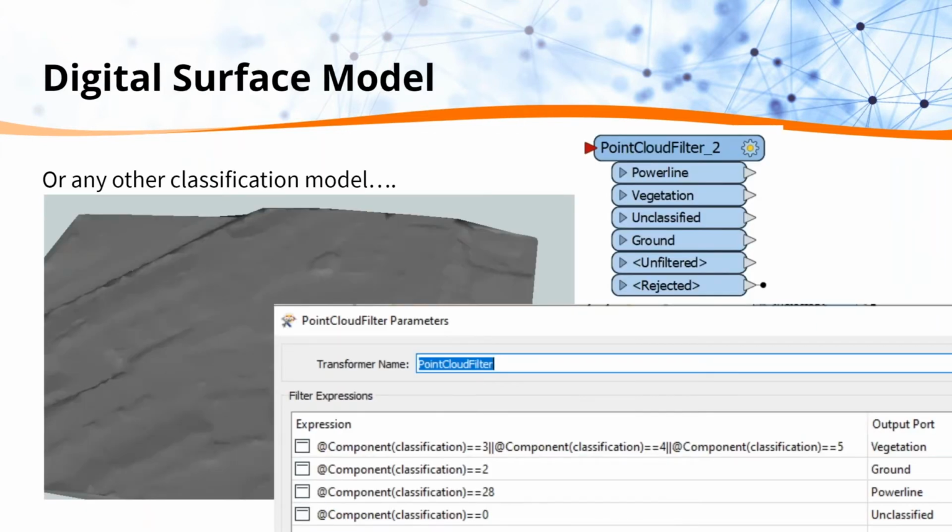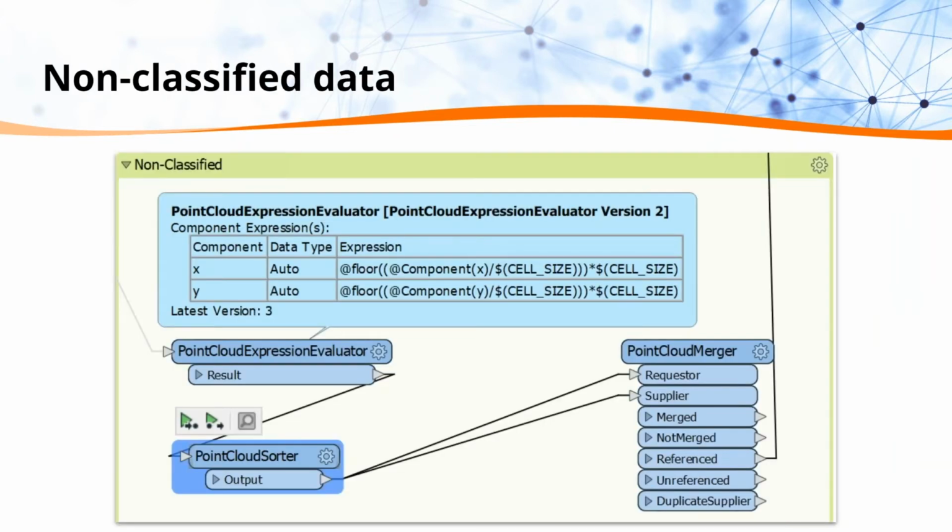And then the digital surface model, which is basically the same thing that we had before, the entire point cloud, but we're taking away all the vegetation, all the buildings. And the key to this is the point cloud filter. So we can filter out everything that we don't want, or we can filter out multiple things, or you could just have vegetation or vegetation and buildings. And this allows us to dig down into what we want and only show the things that we want for our model.